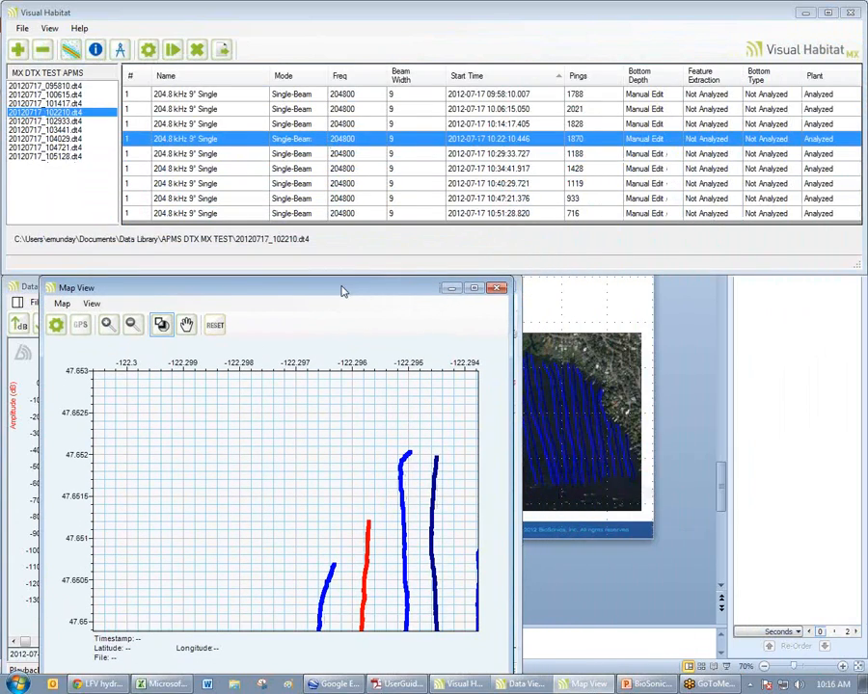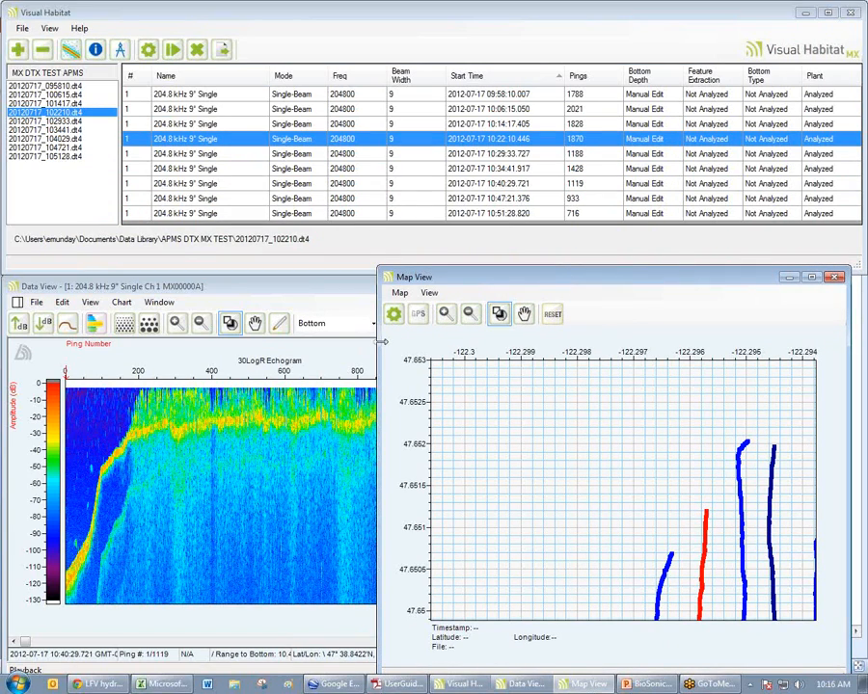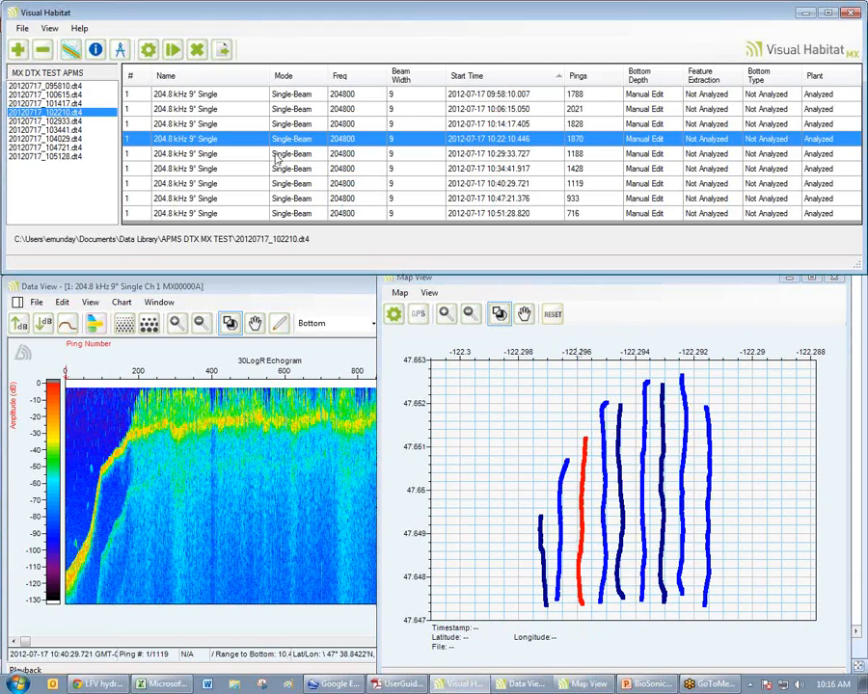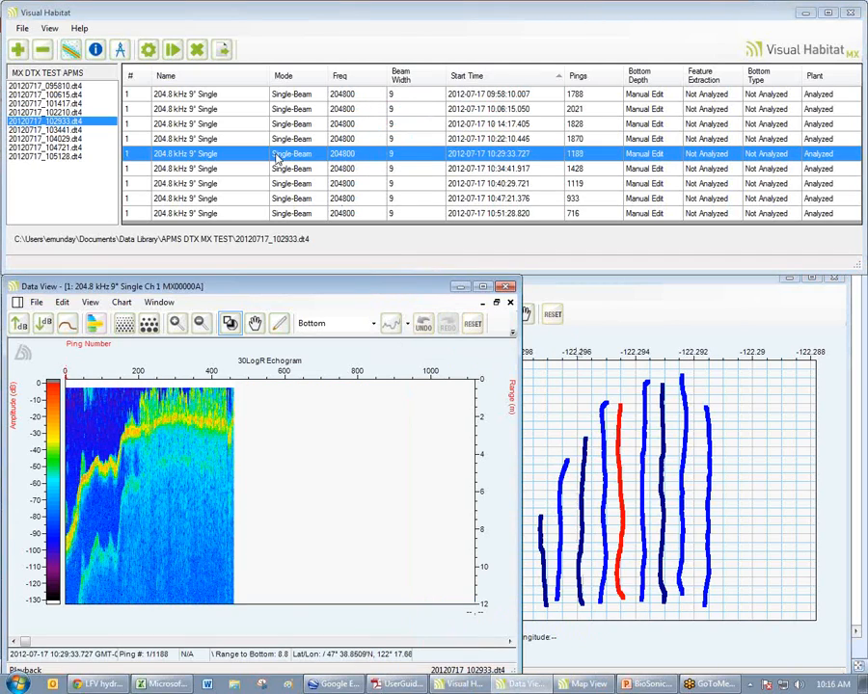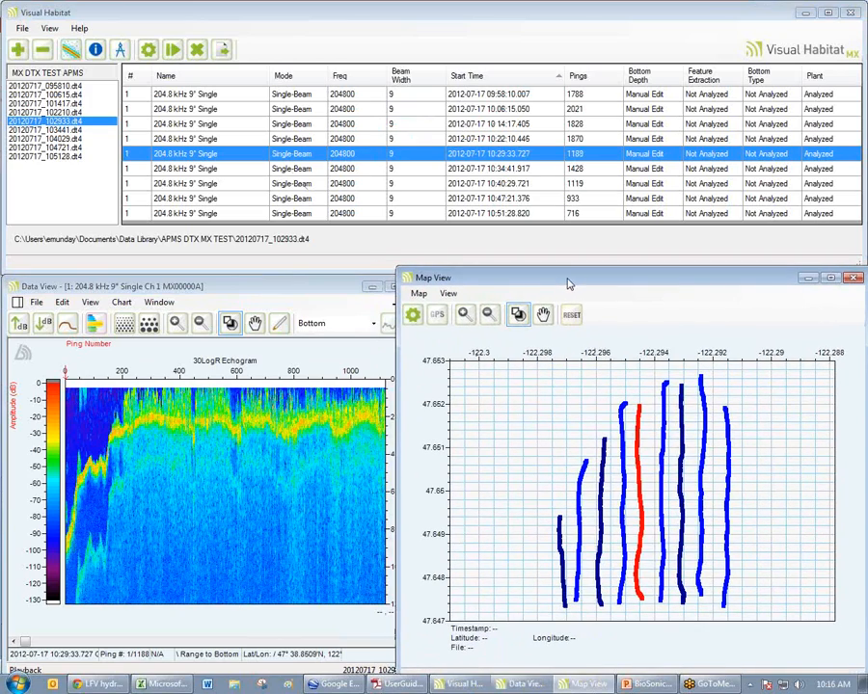So I'm resizing this map view now. Hopefully you can all see this. I'll reset it. So here are our 9 files. The one in red is the one that is highlighted in the list. Again, I can double-click another file, pull up the echogram, and view the corresponding transect here.